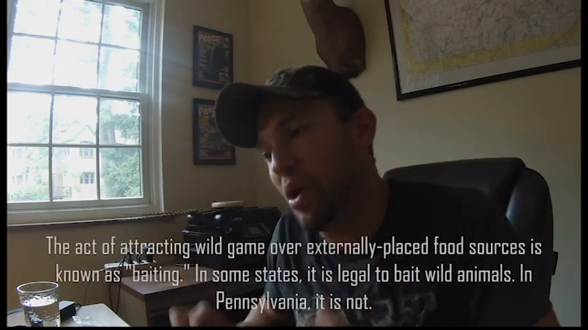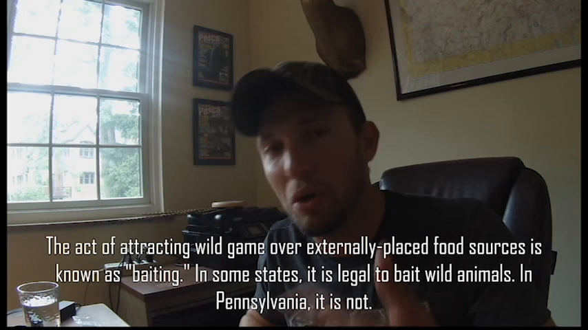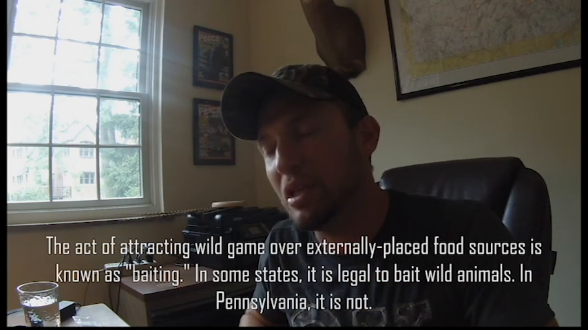Now, you can't hunt over salt in Pennsylvania, so we will have to remove that salt 30 days before the hunting season. So we really want to get an idea of what these deer are doing now, so when we get back in there and remove all the salt, we have an idea of how those animals are going to be using the terrain before we get out there and start hunting them. So without further ado, let's put in these cards, and I'll explain why each location is the way it is, and we'll see what wildlife is using the landscape.